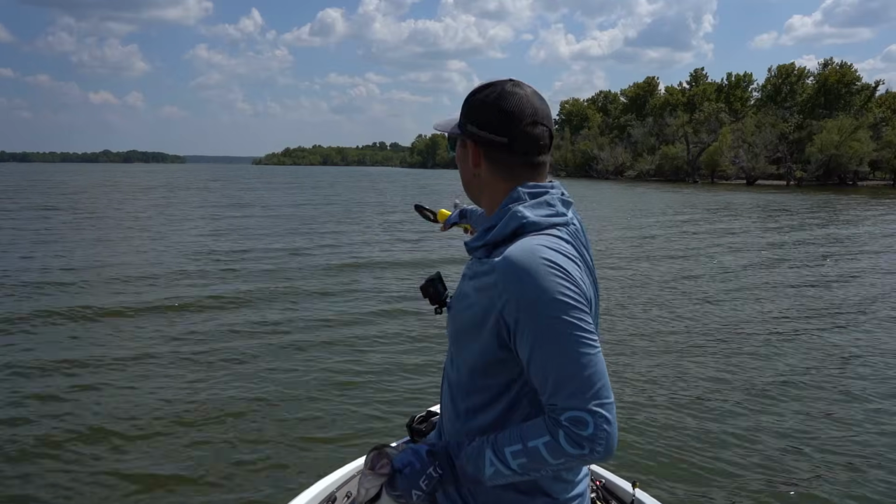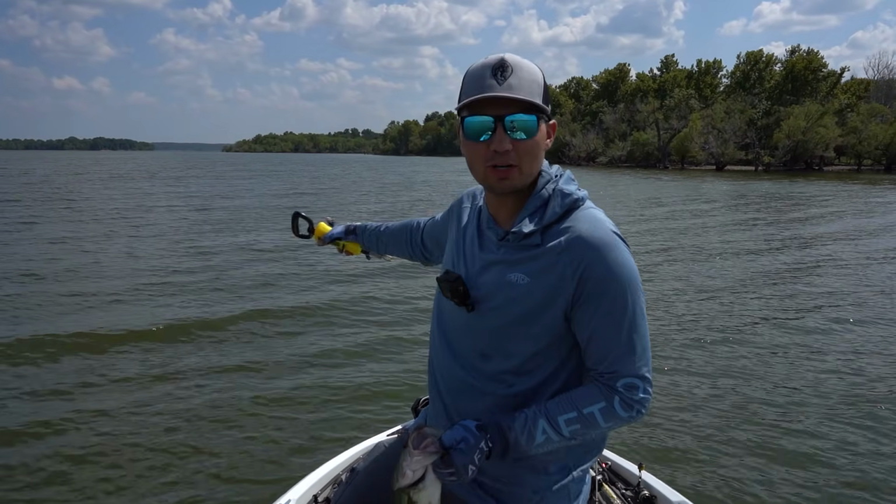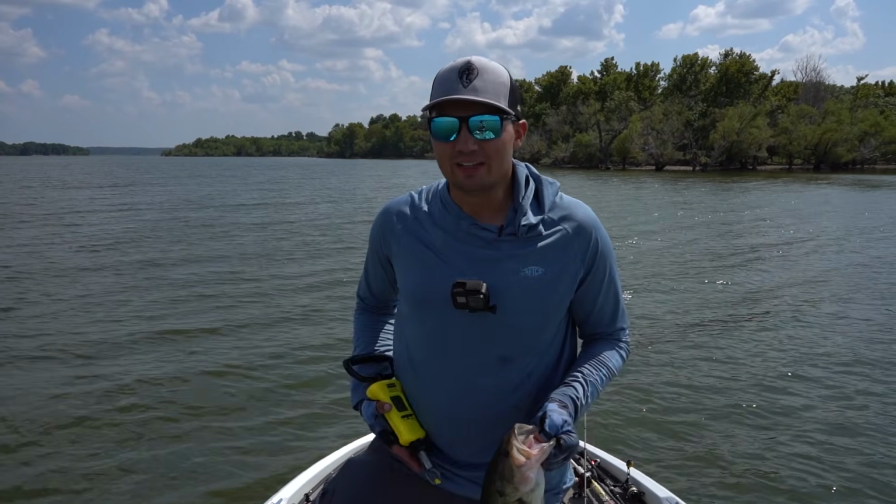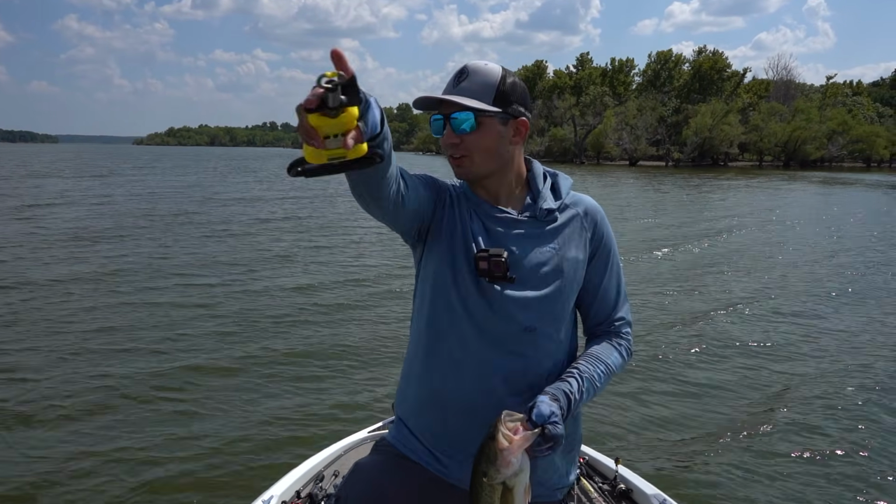This spot, guys, I've been getting cut off by pontoon boats and jet skiers. They've been running over this point, running all around me. It's a busy day on the lake. There's so many other fishermen around, like every other point, all around there's fishermen.